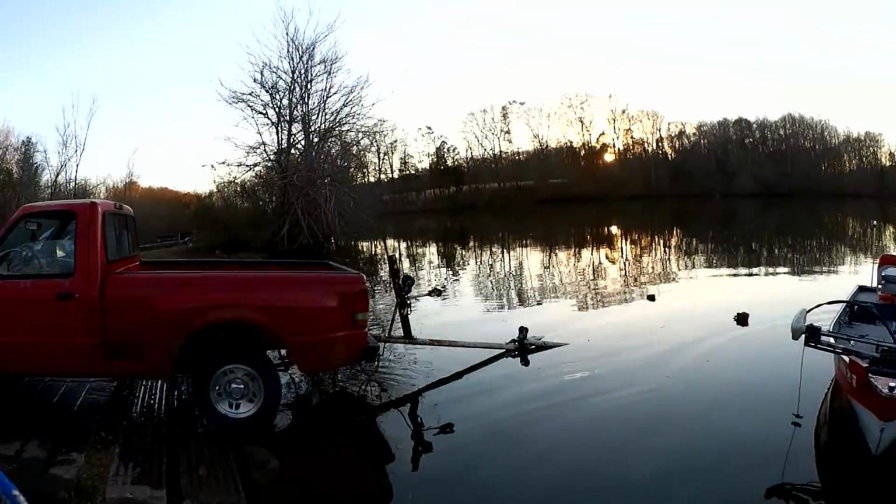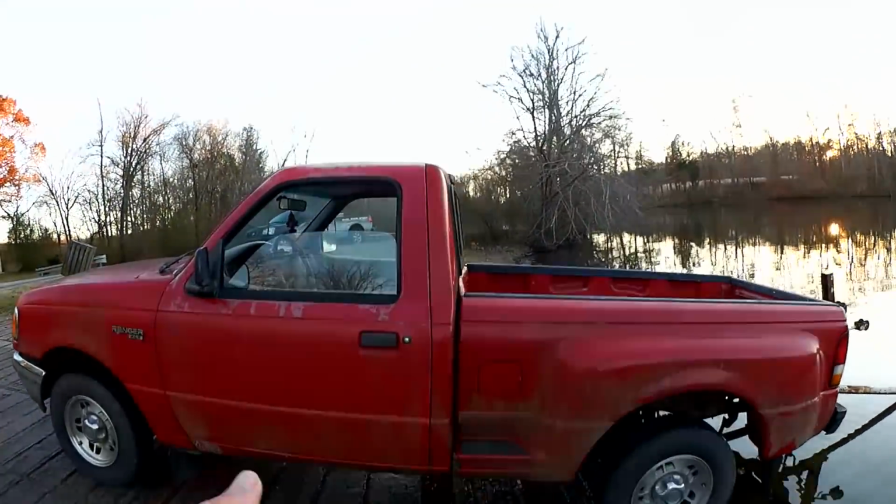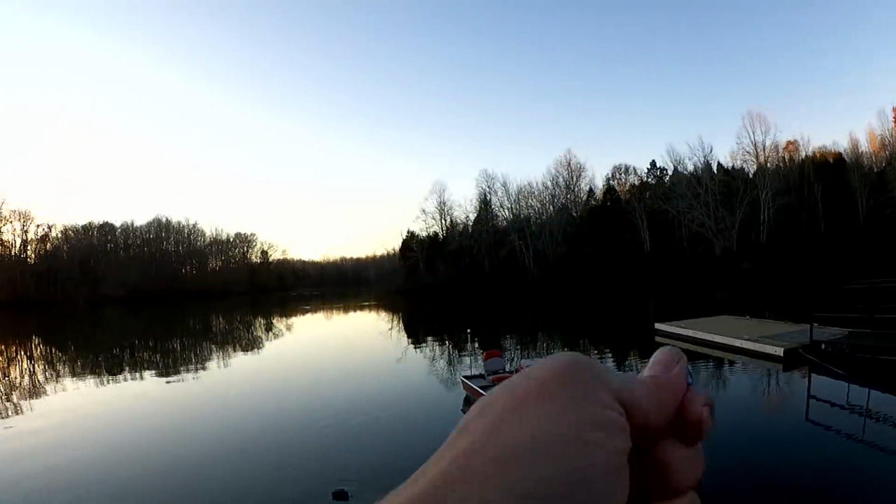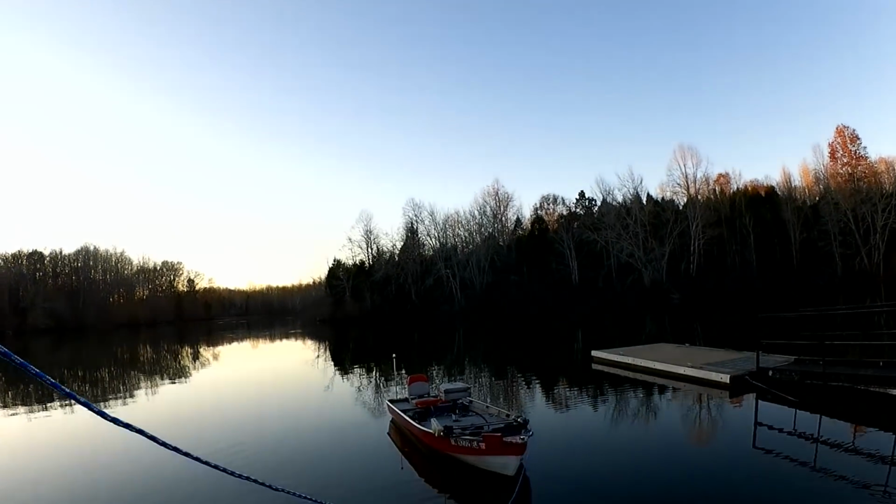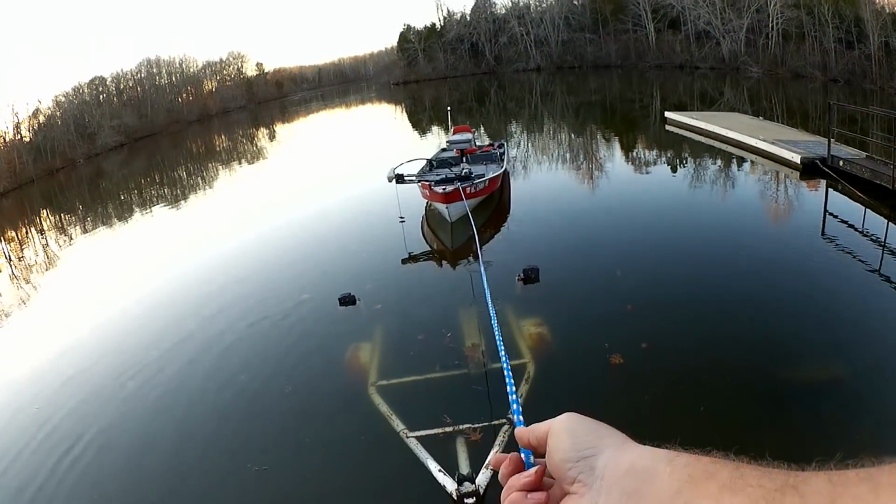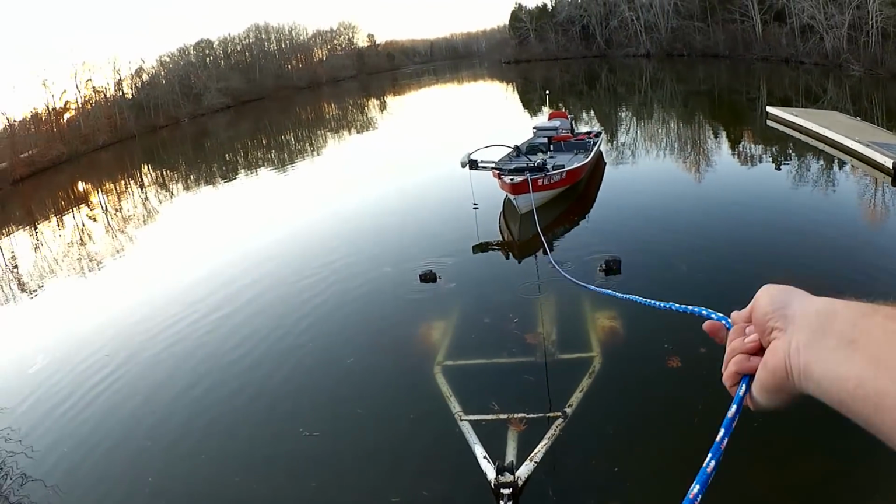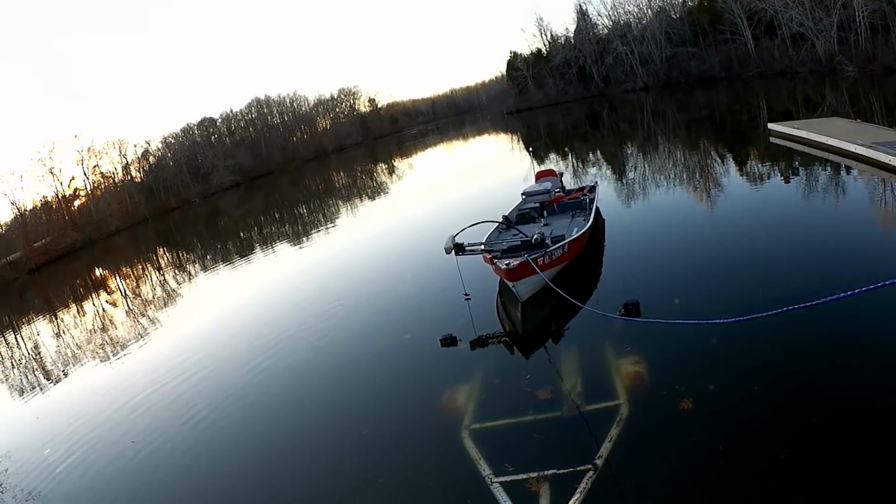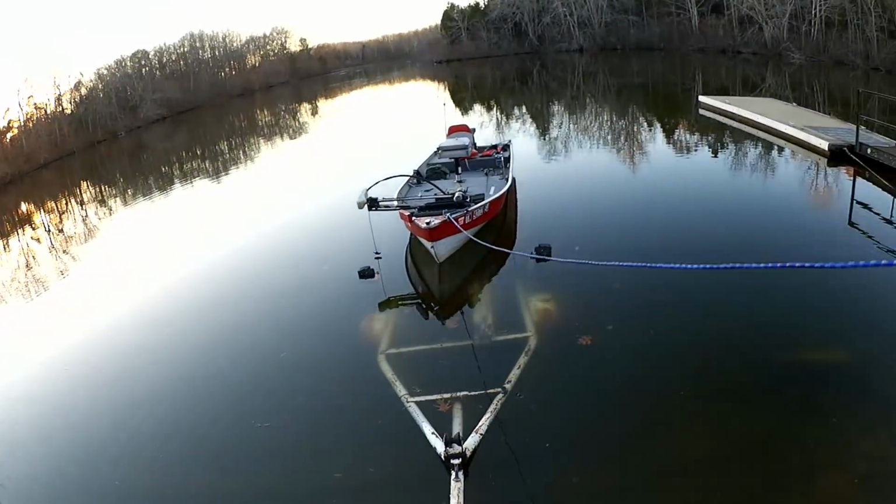Push it off. Now I'm gonna take my rope in the other hand, come over here to the truck, and I'm basically gonna reel it in. Here we go. You gotta try and line it up with the rollers.